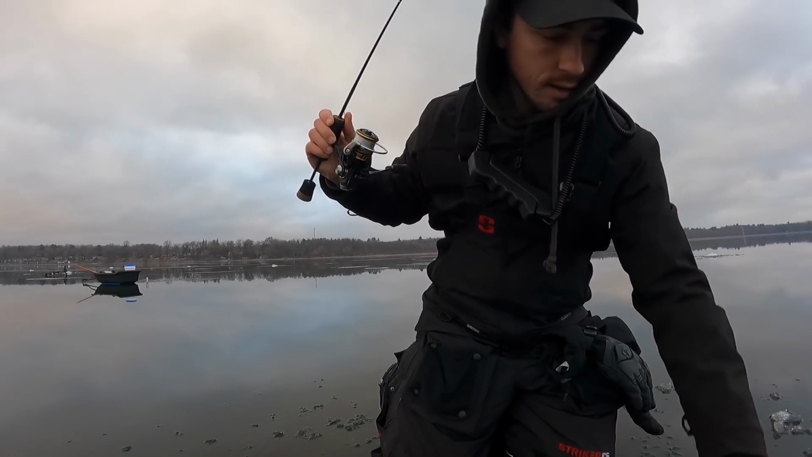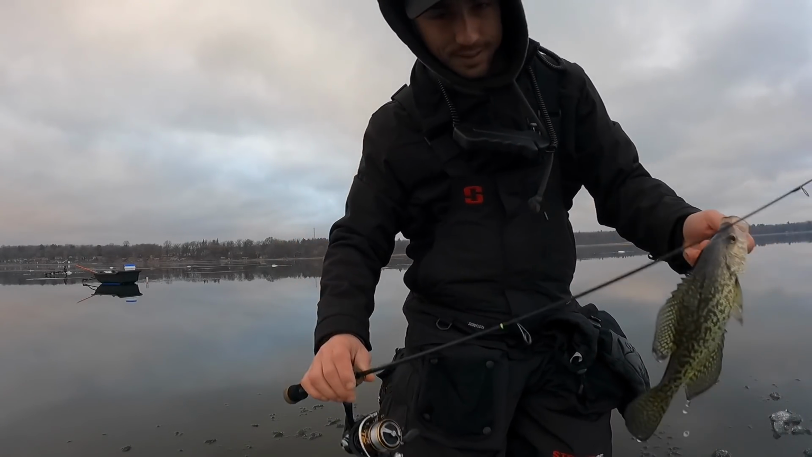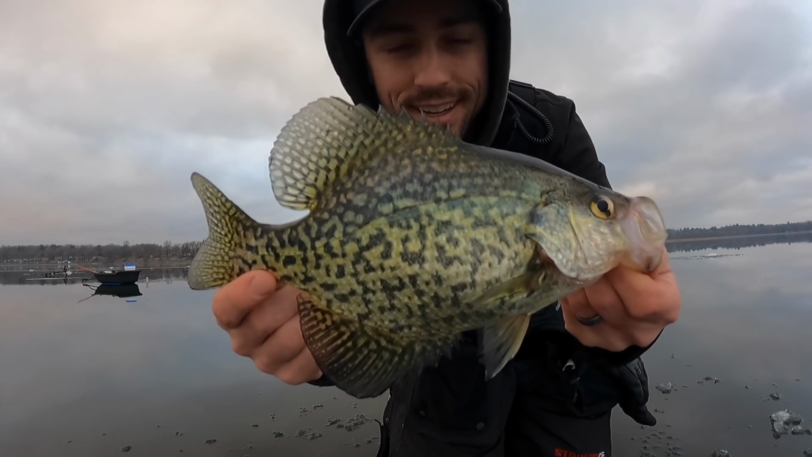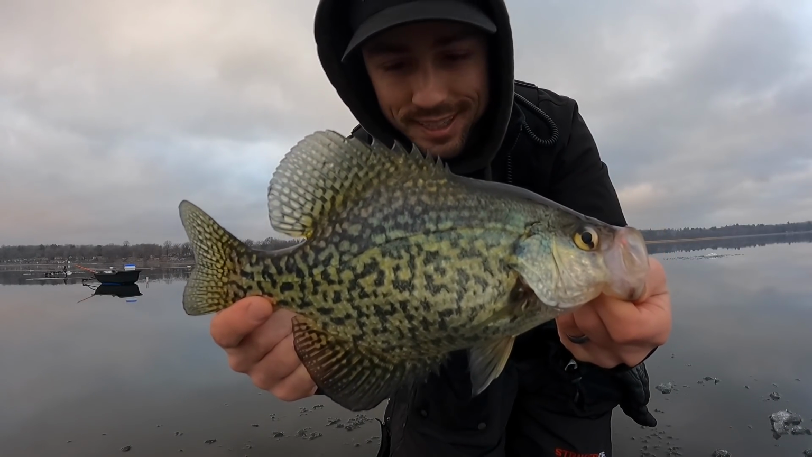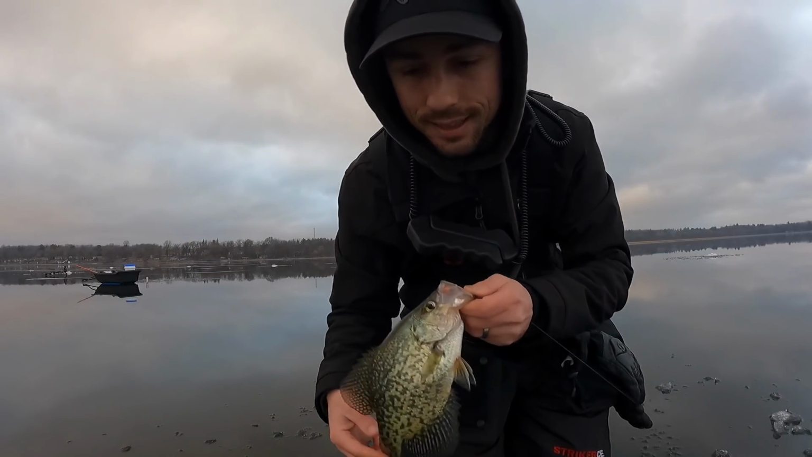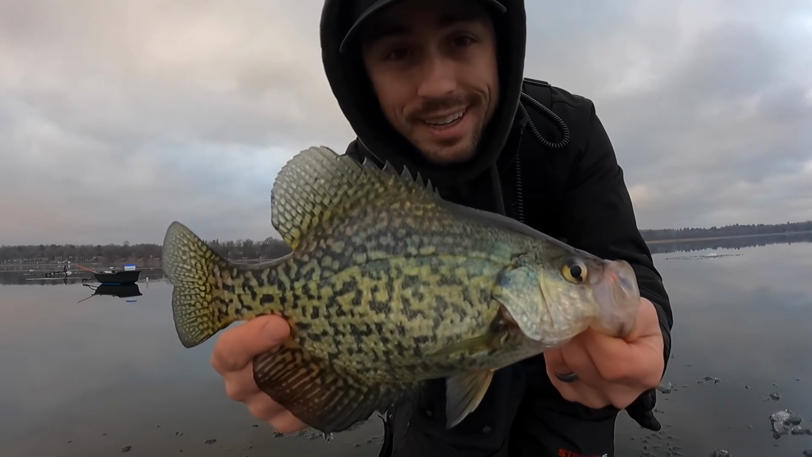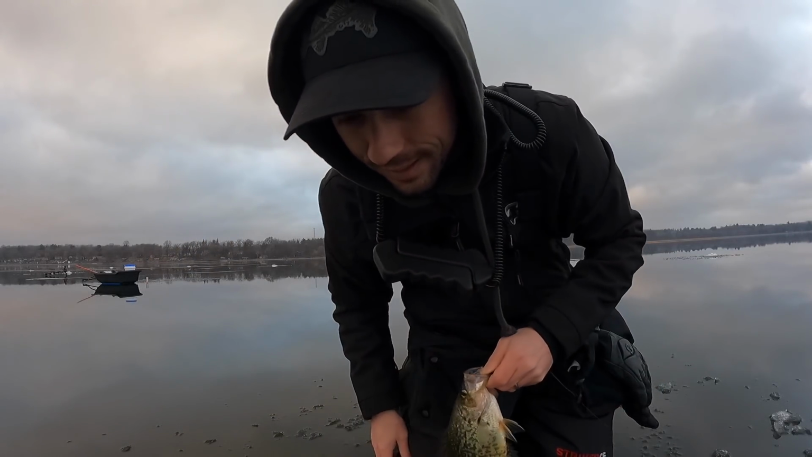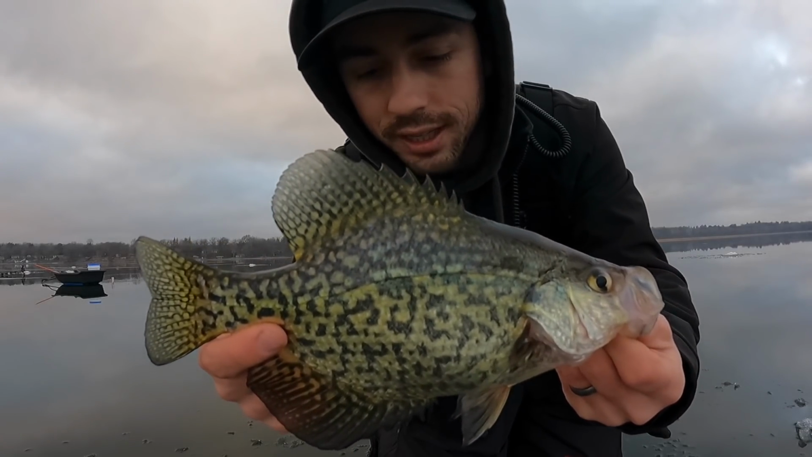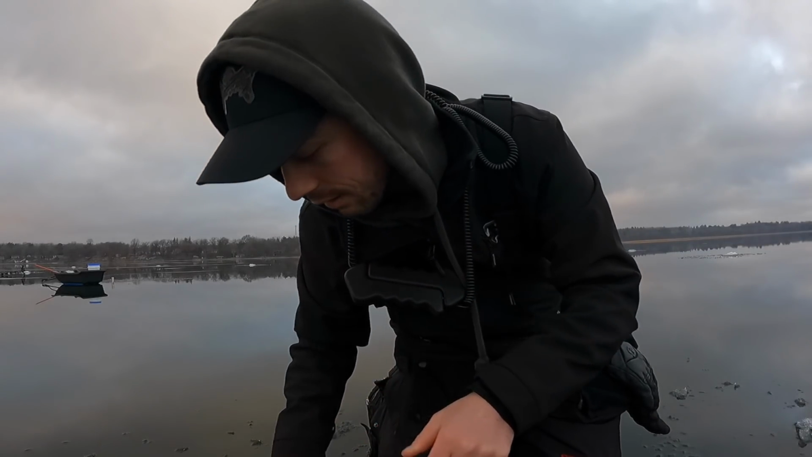And how's that? That's not a bad way to start things out. That's a real nice crappie right there. Well, if the rest of this school is anything like this beauty, I think we're gonna have a really fun evening out here. They definitely were not super snappy. It took a few different times looking, but finally got that one to go.